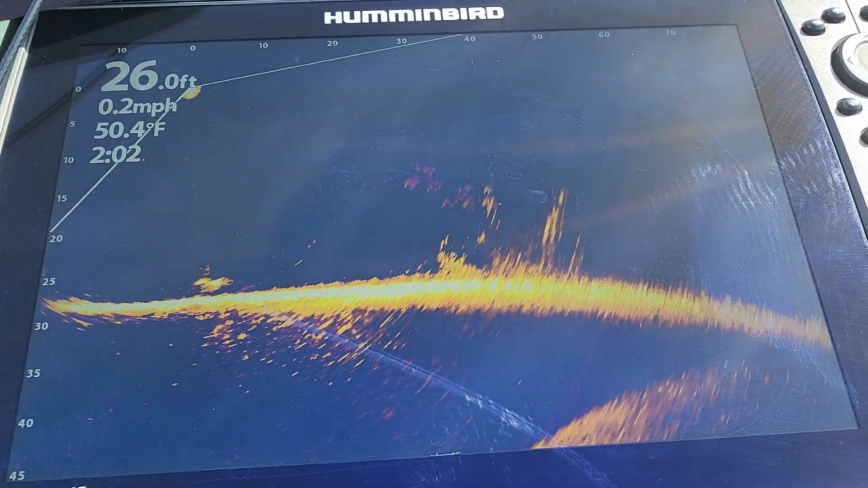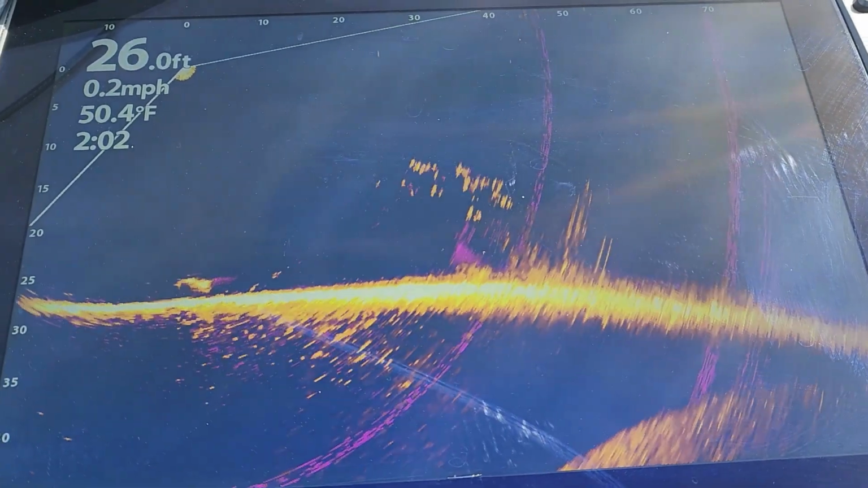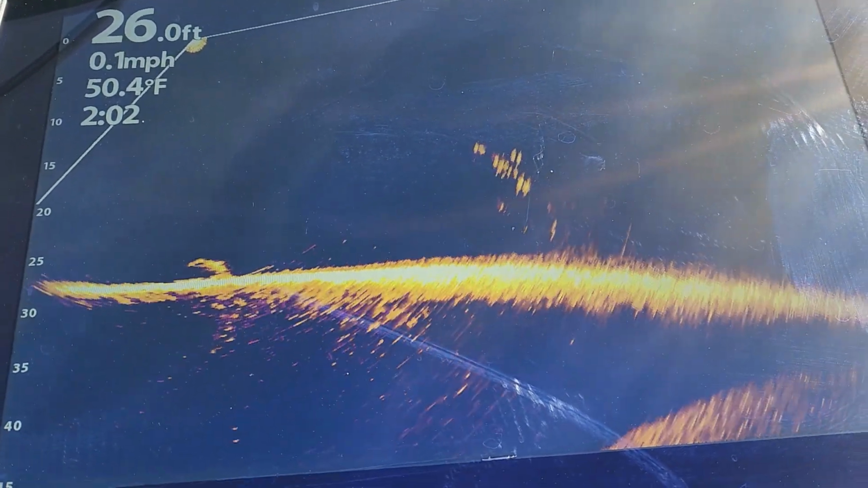There we go. Look at them. They're kind of moving away from it a little bit. Where'd they go? All right, there they go, guys. Yeah, there they go. See them kind of moving around. All right, let me get out there before they take off on me.